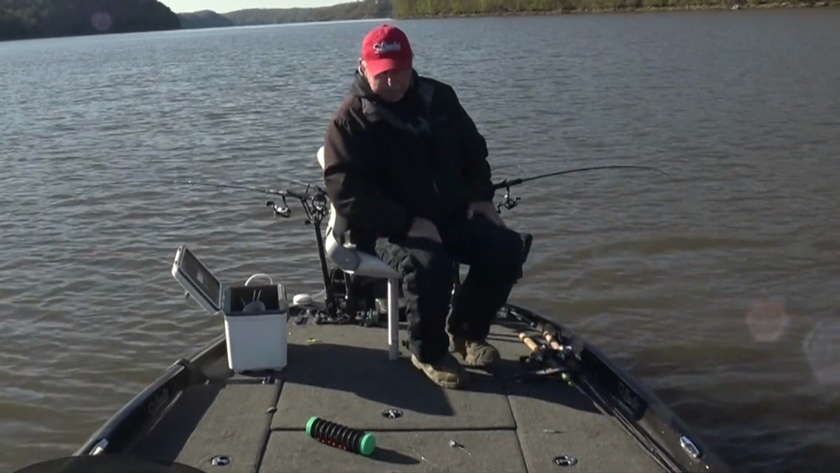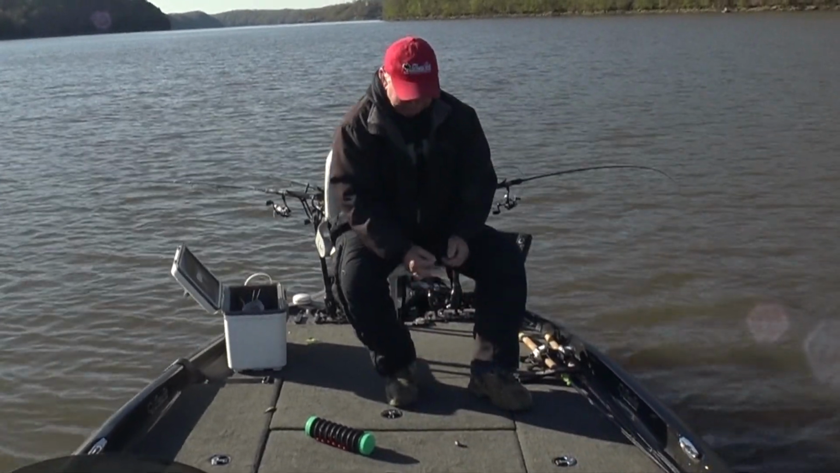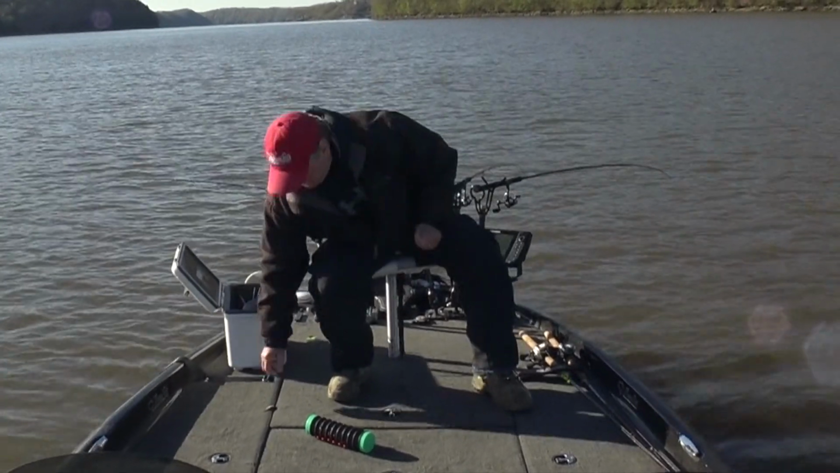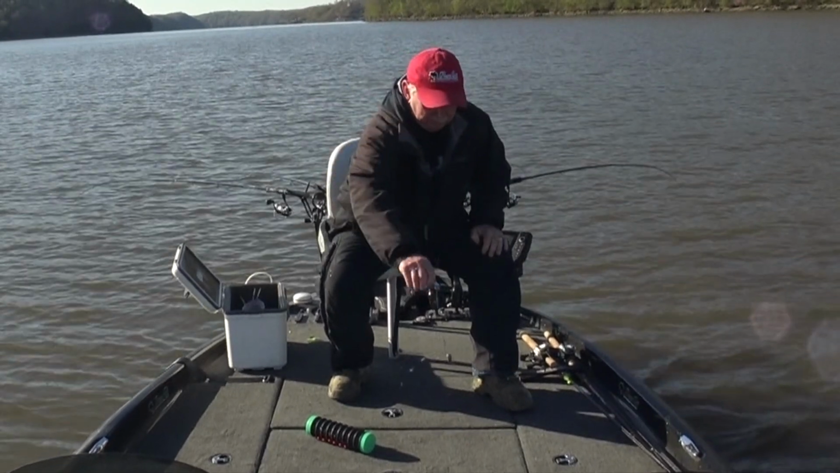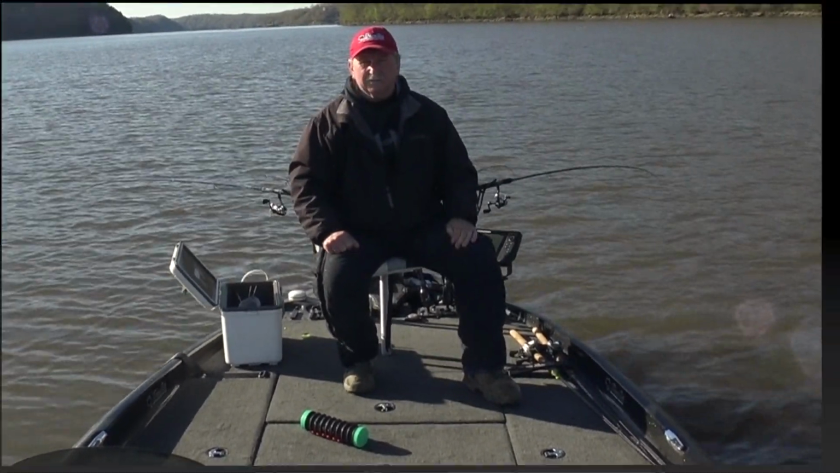Okay, well, we caught a few fish in here. Not many. One decent fish, some little fish. I'm just not seeing a lot of big fish on the live scope. So I'm going to pull up. I'm going to go to another cove, go to the back. Let's try some shallow water.